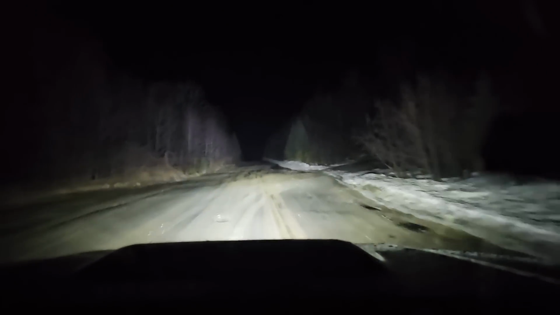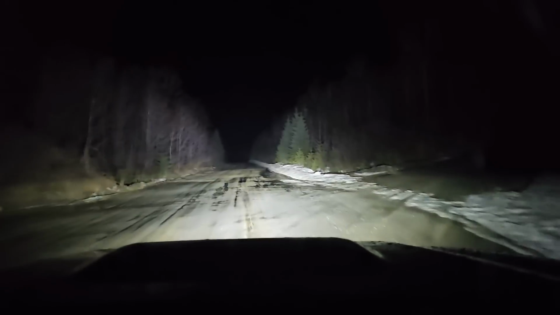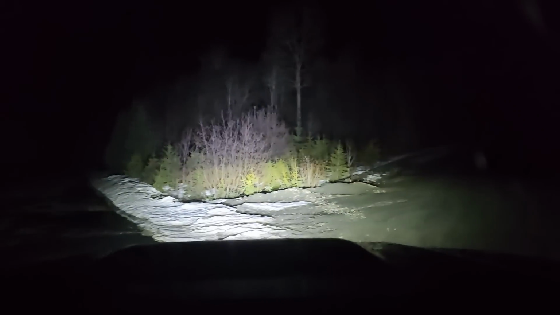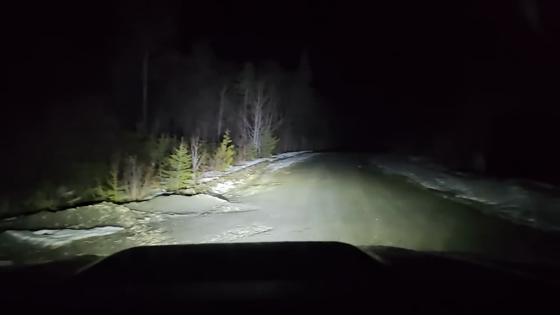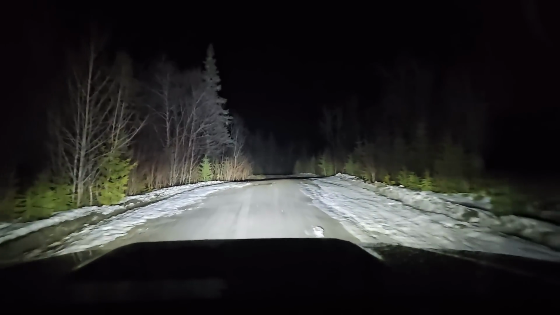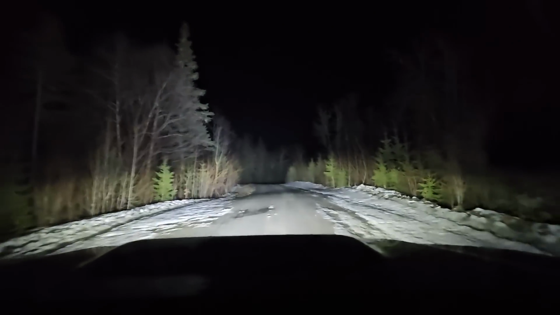Okay, is this our road? I think so. This is basically a big triangle cutting through. Yeah, this is it. This has got to be it.